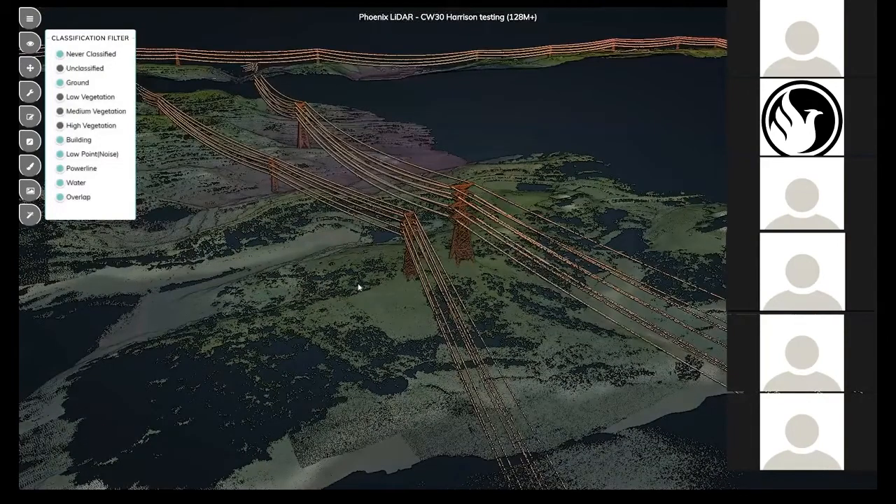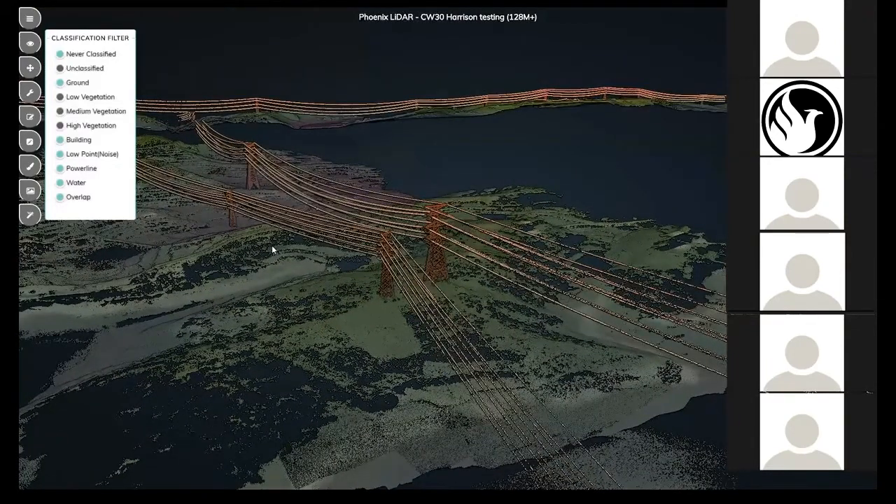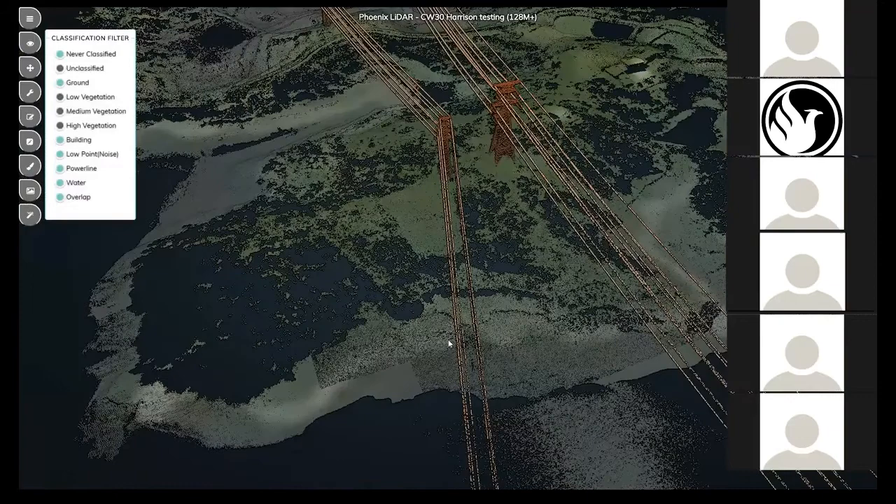The one thing to note as well about the Ranger is that it is a 1550 nanometer laser, so the laser pulse is about 40 times more powerful than a 905 nanometer laser. This is why we're getting that detail of not only vegetation penetration, but also grounding wires and whatnot.